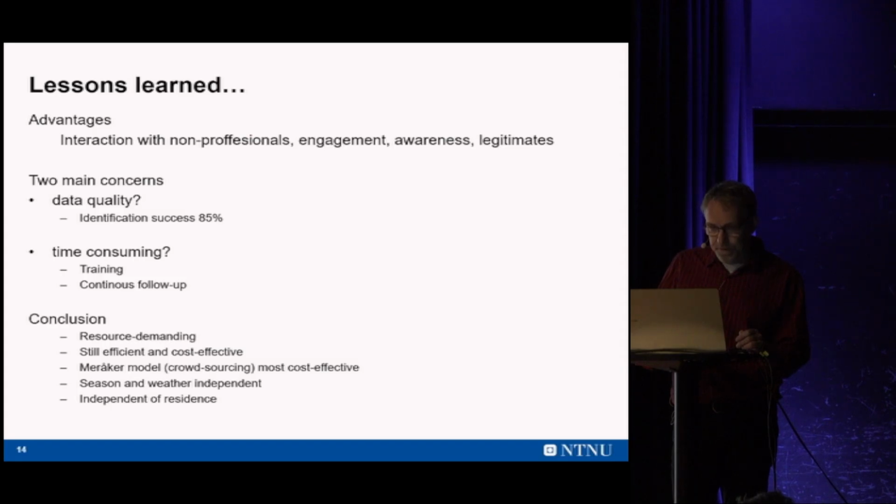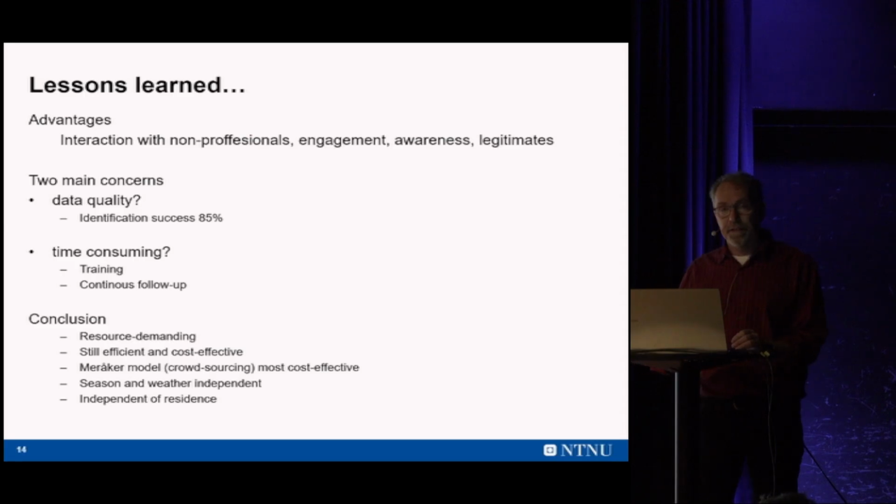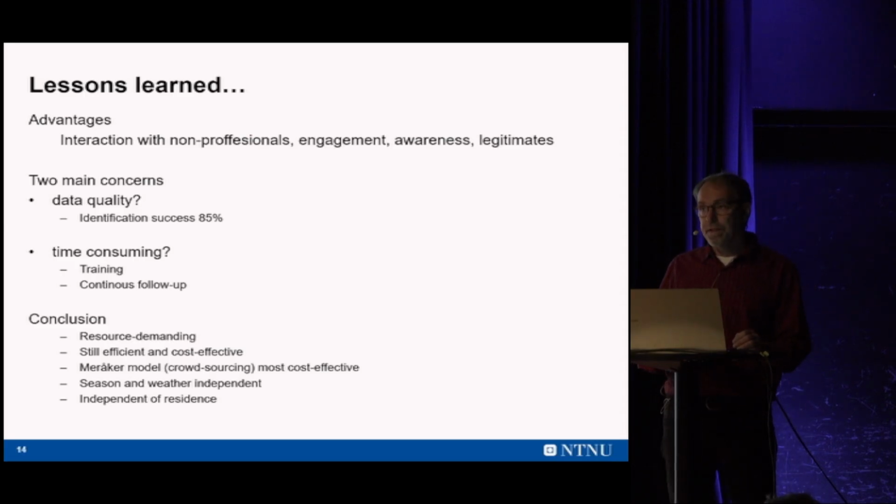So the really good thing here is that it's a good way to build a bridge between academia and the general public using citizen science. The Norwegian Research Council has done a study and asked people engaged in citizen science about their experience with this, or if they have any concerns.